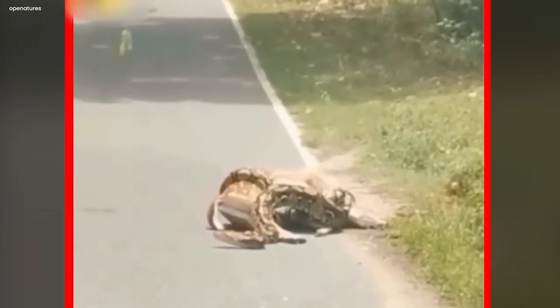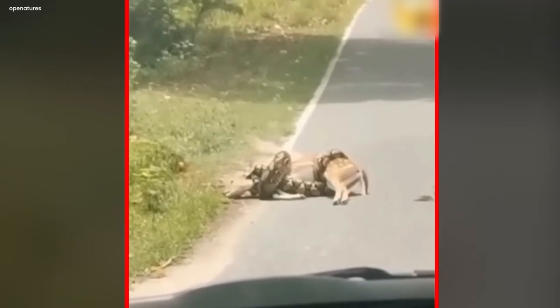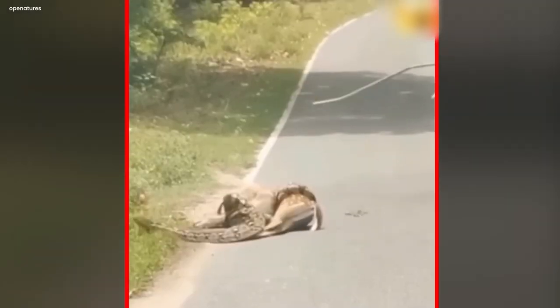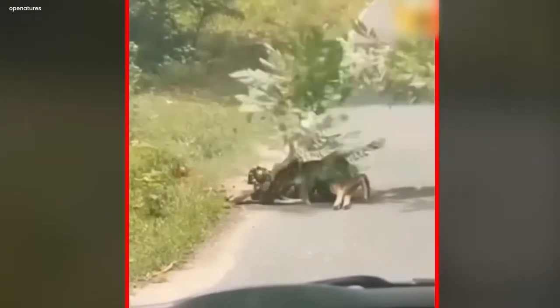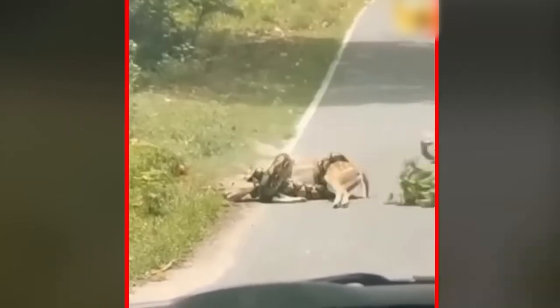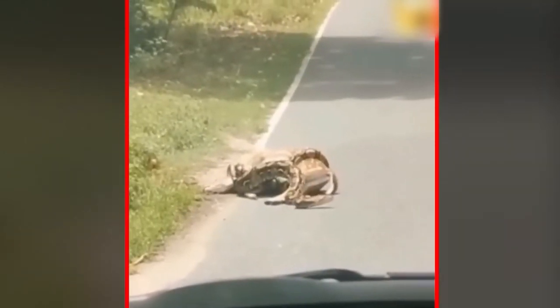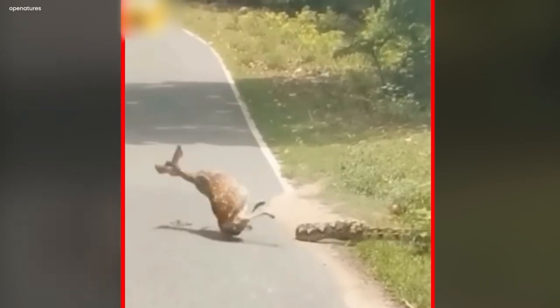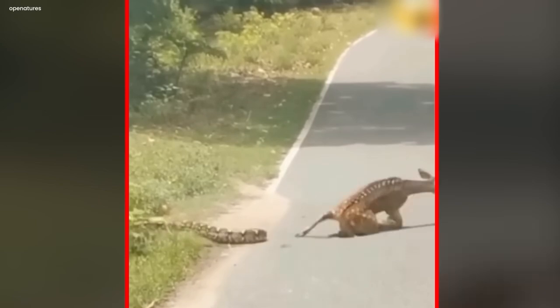People try to save the deer from the python. They take a large branch from the tree and hit the python from a distance. They hit the python a few times until it loses its grip on the deer. The deer also tries to escape as the people hit the python. At last, the python leaves the deer and runs back from where it came, and the deer runs in the opposite direction.